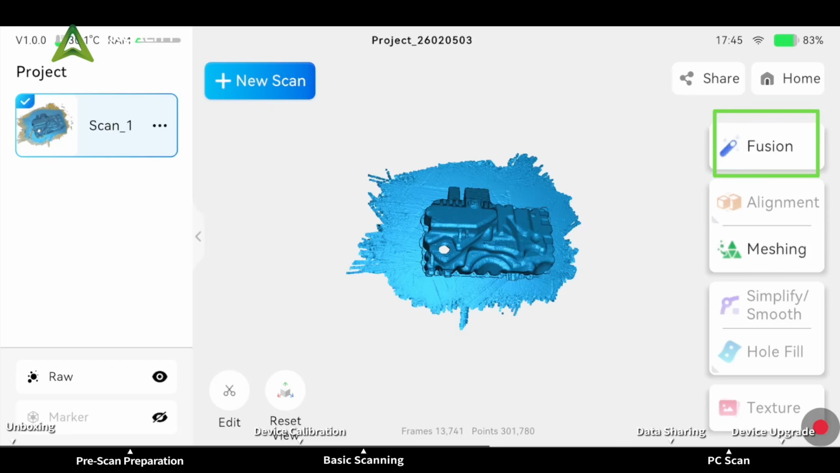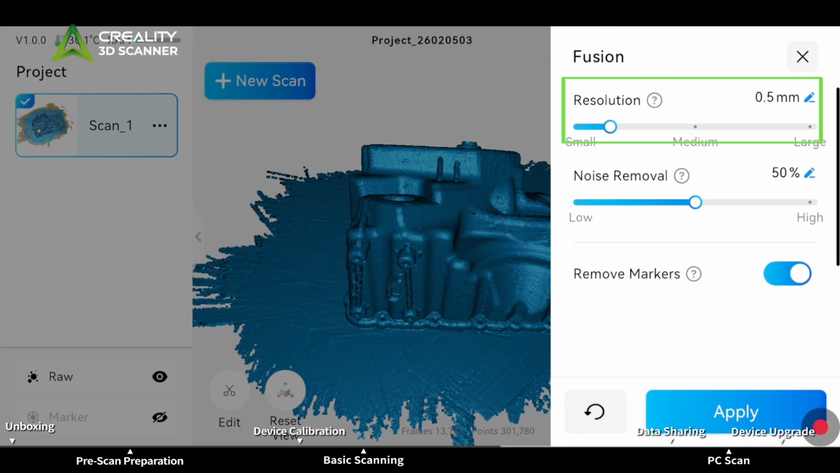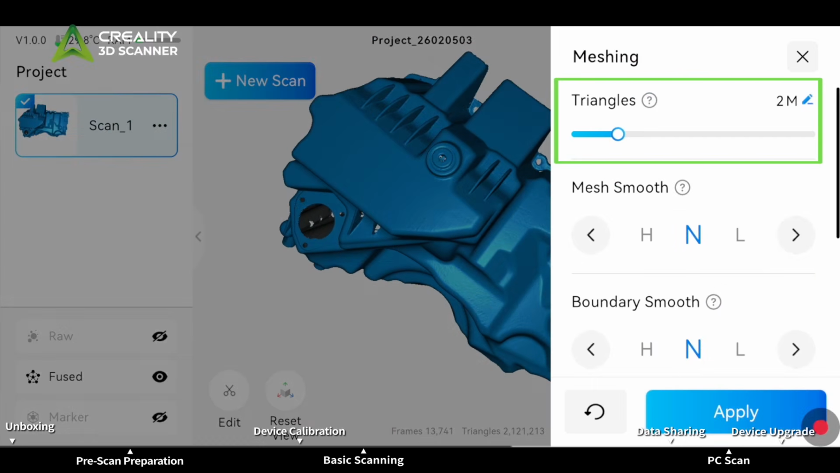Perform fusion. Set the resolution to perform point cloud fusion and generate a high-quality model. Perform meshing and complete the model processing. When generating the mesh, the target number of triangles can be adjusted. Select the desired triangle count to generate the model.